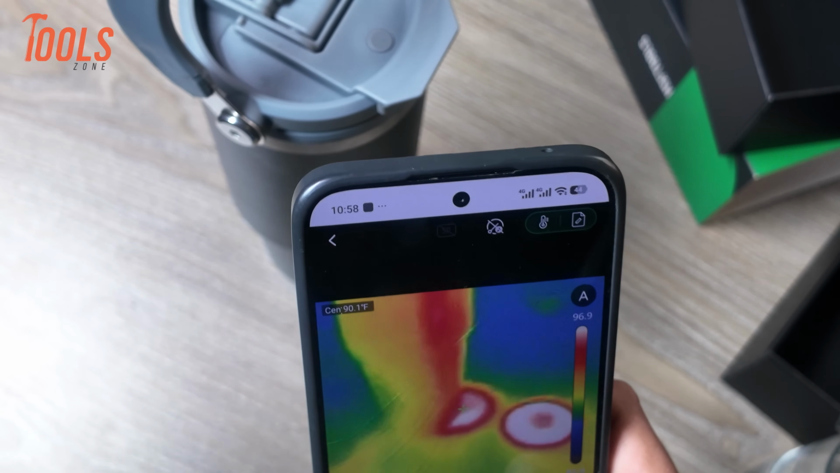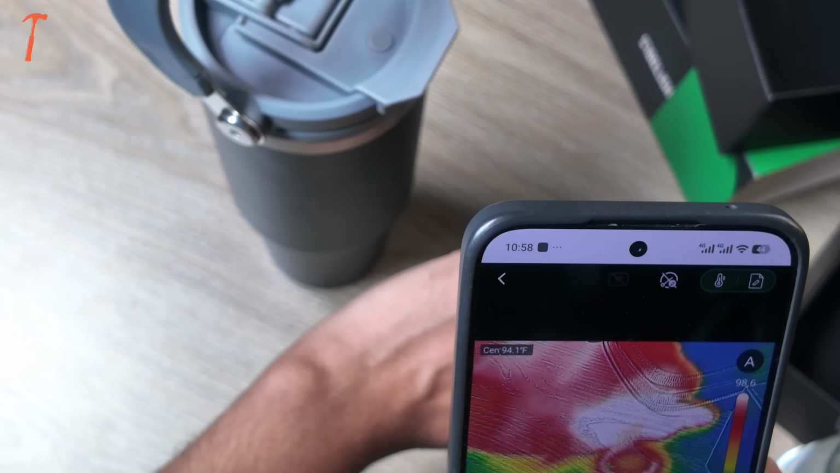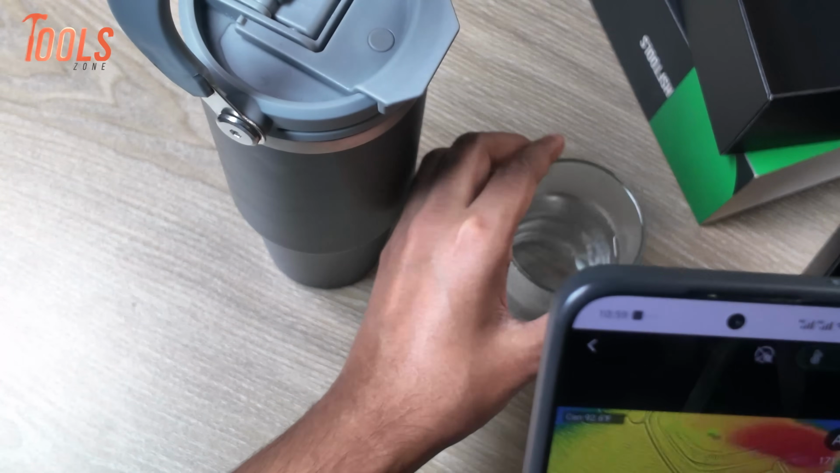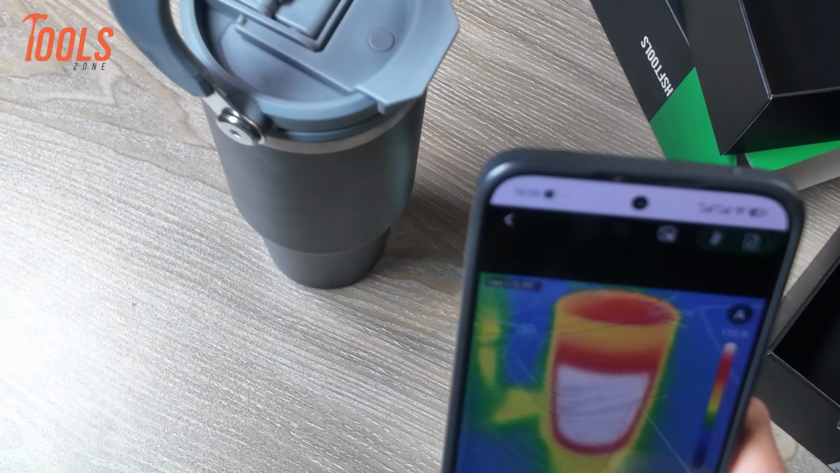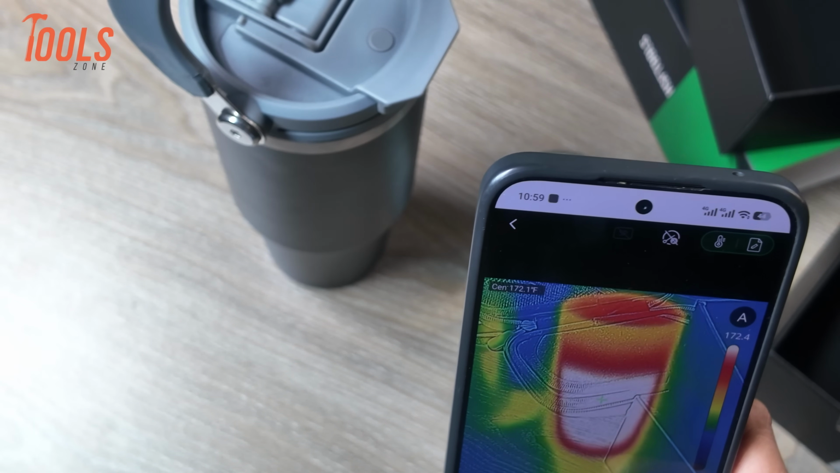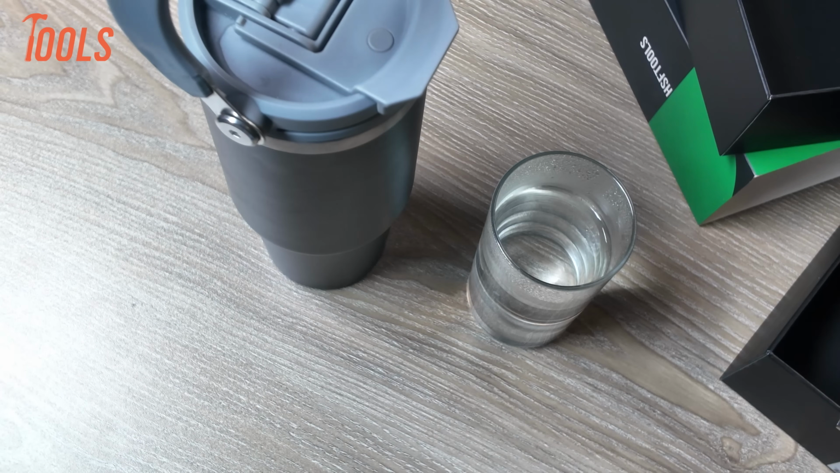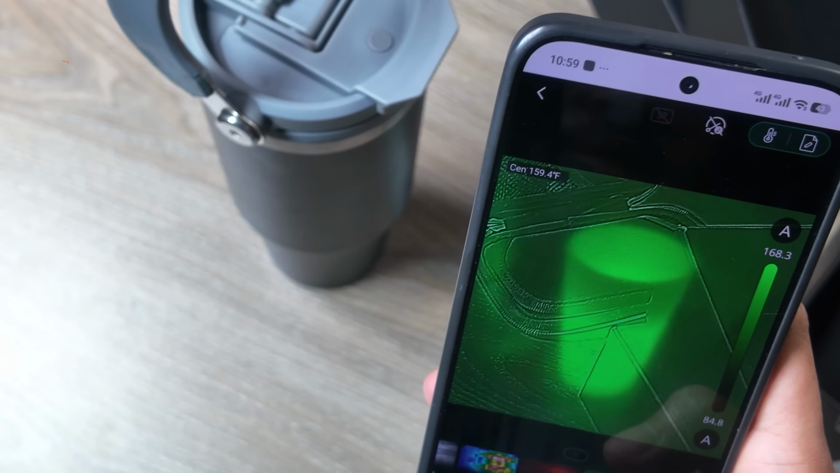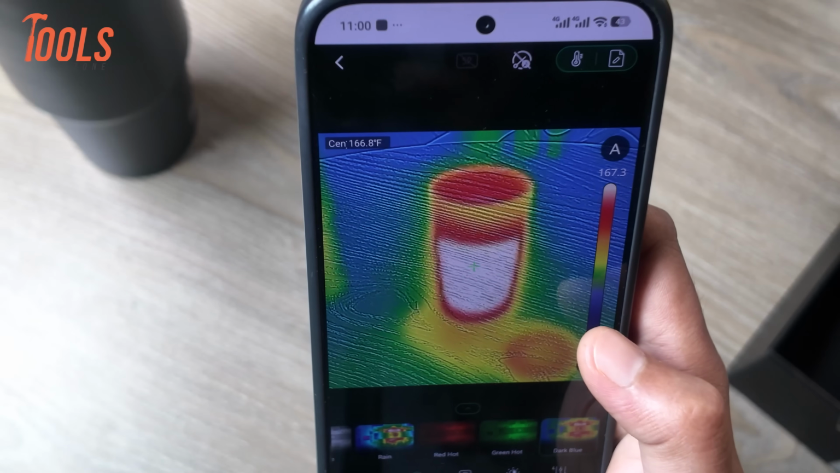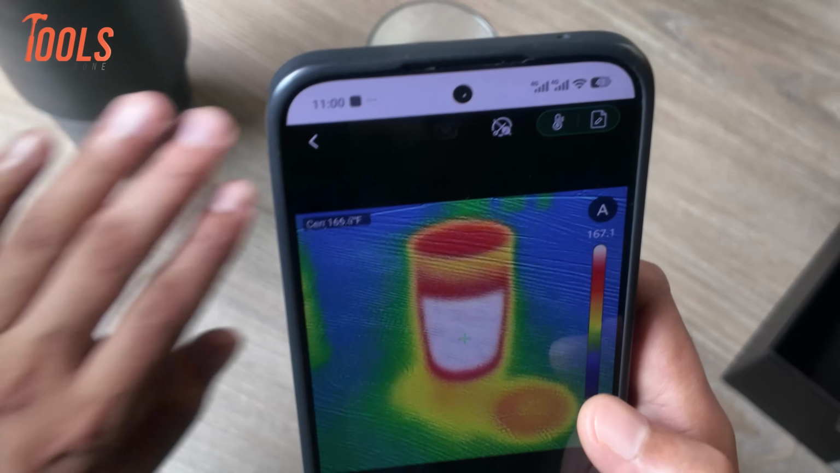Now let's check human body temperature. It's showing around 95 degrees Fahrenheit to 97 degrees Fahrenheit, which is close to normal body surface temperature. If we check the glass again, the hot water has cooled a bit. Earlier it was around 180 degrees Fahrenheit, and now it's around 172 degrees Fahrenheit. As we showed before, we can switch between different color palettes like red, green, and others. If we switch to the dark blue palette, we can clearly see it reading around 167 degrees Fahrenheit.